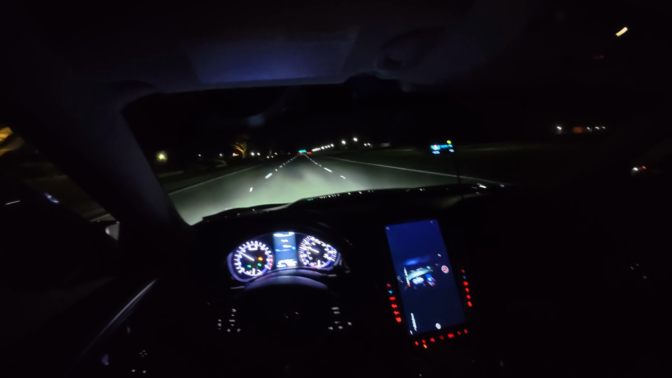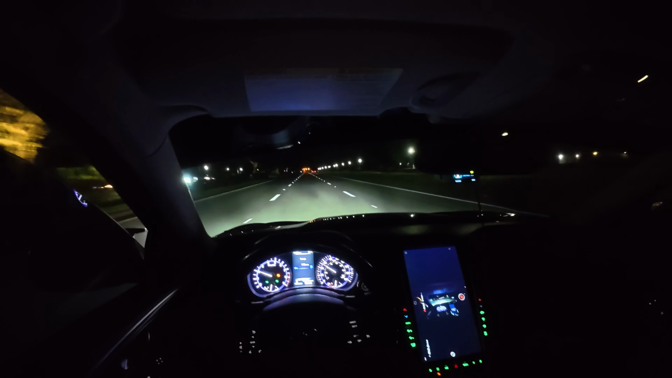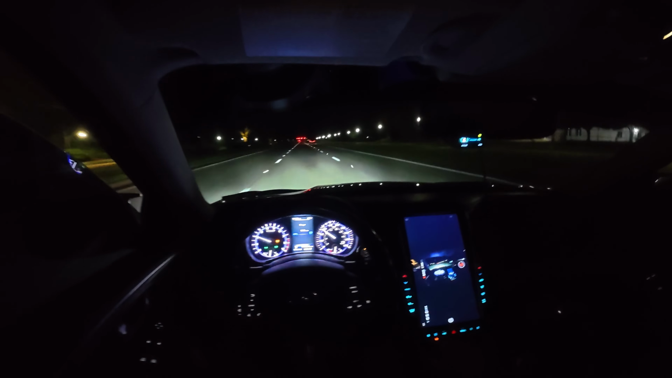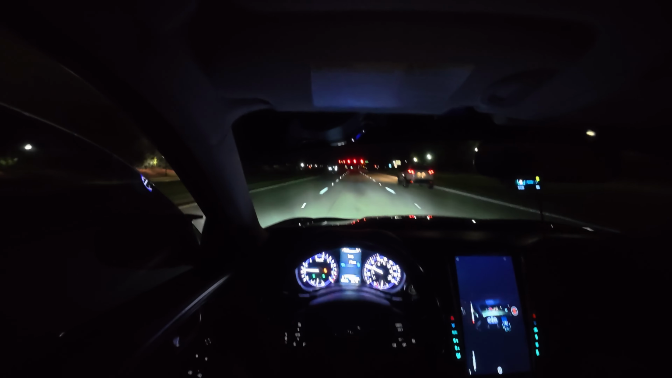I gotta do these seats soon. I have the replacement covers for my front seats, black with the infinity stitching. So I think I'm gonna bite the bullet, just drop it off at the shop. Let the professionals take care of this part.